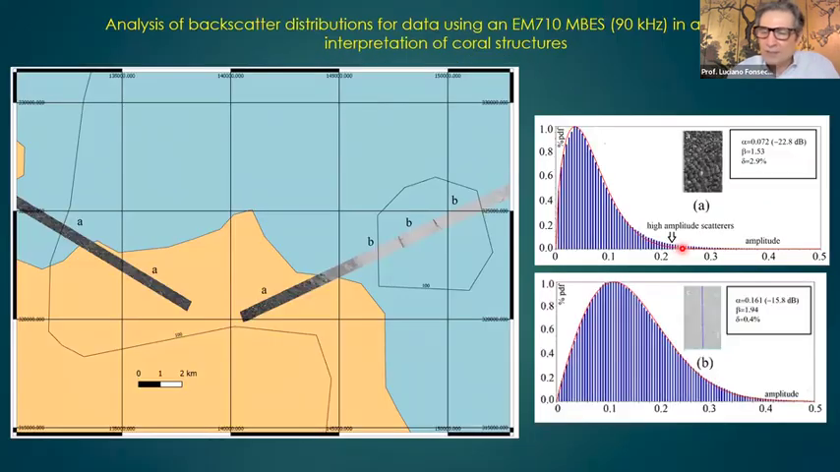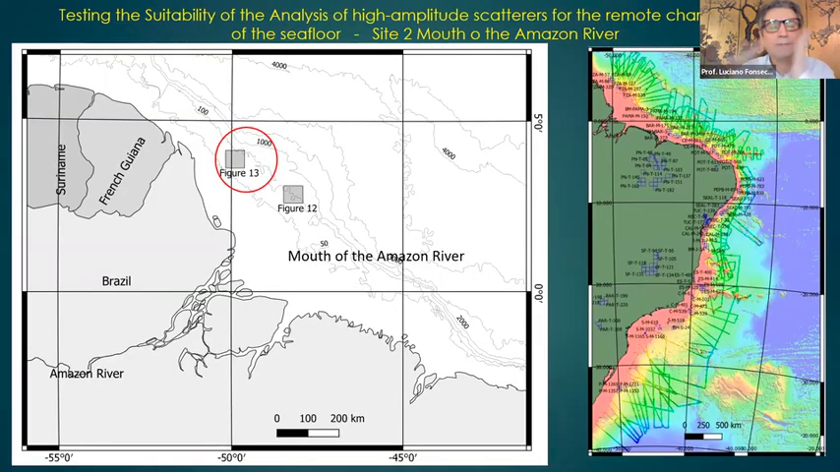So this was our first example. The second one is here, closer to French Guiana. The depth here is approximately 100 meters, on the continental shelf, just before the slope.